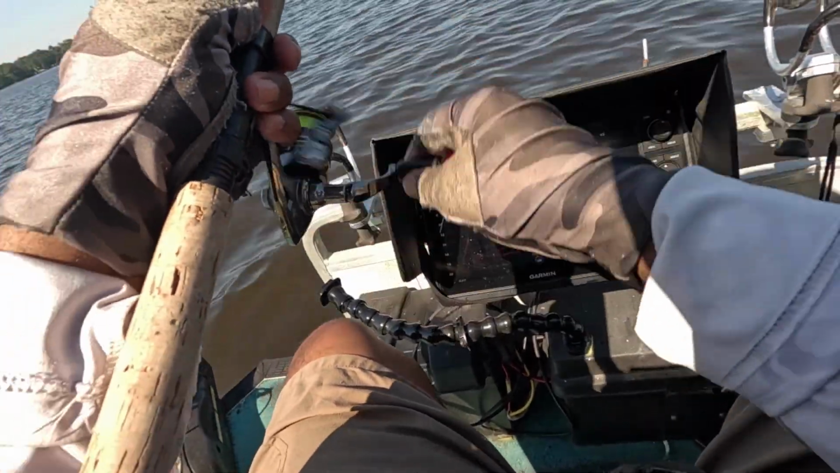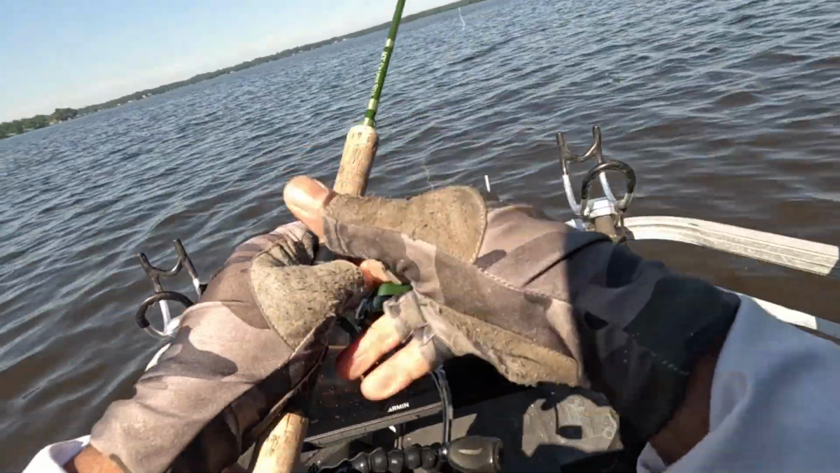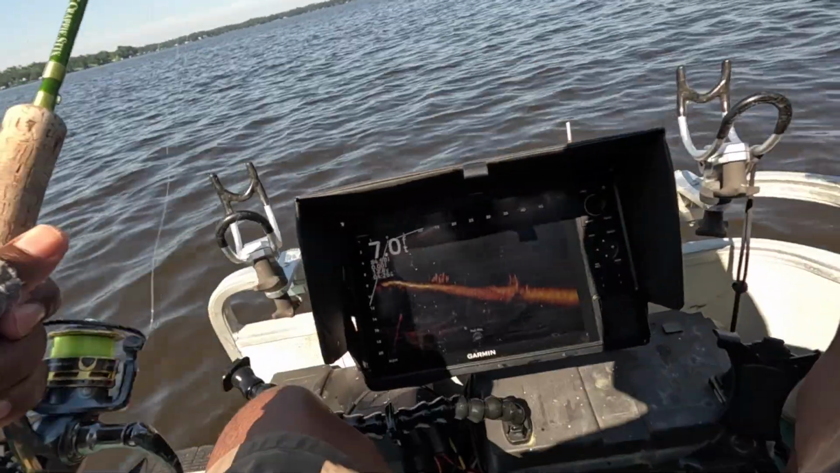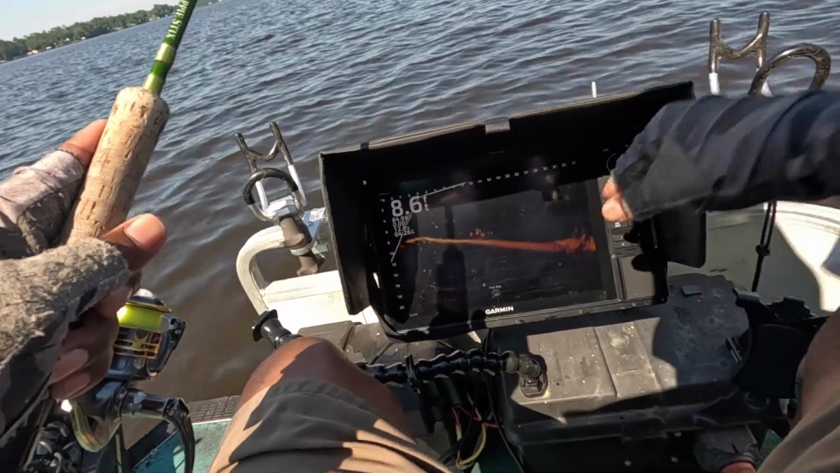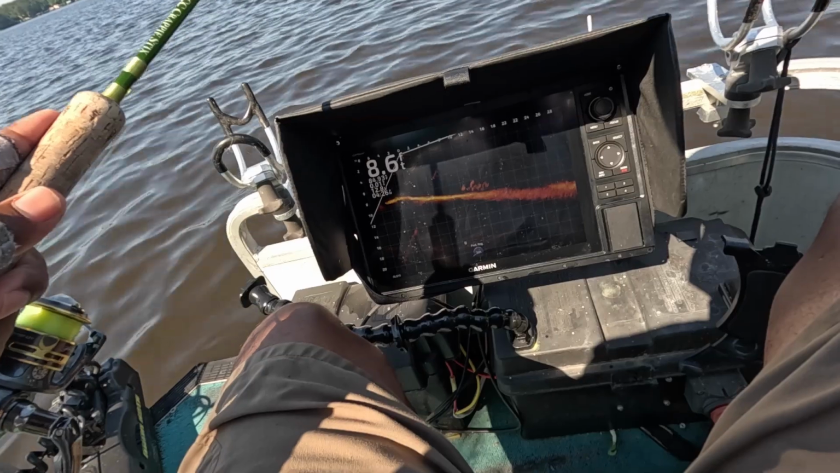There's a few fish right down that drop off, 15 feet. Let's see how brave they are. See if one of them wants to be a superstar.